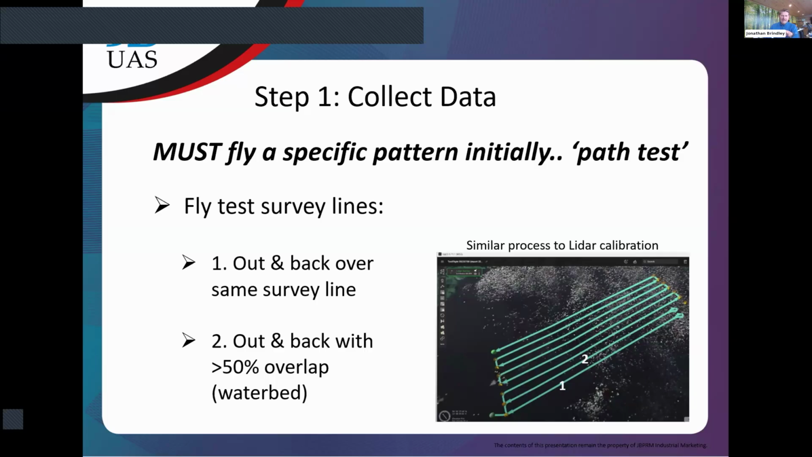Slightly different, but again, it's just two steps: out and back over the same line, and then out and back with at least 50% overlap of the waterbed. That will give Beamworks, which we're going to go on to next, enough information to process.